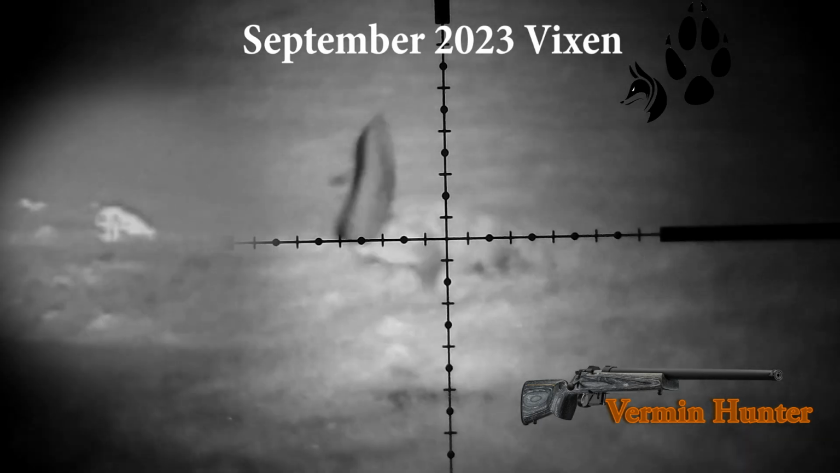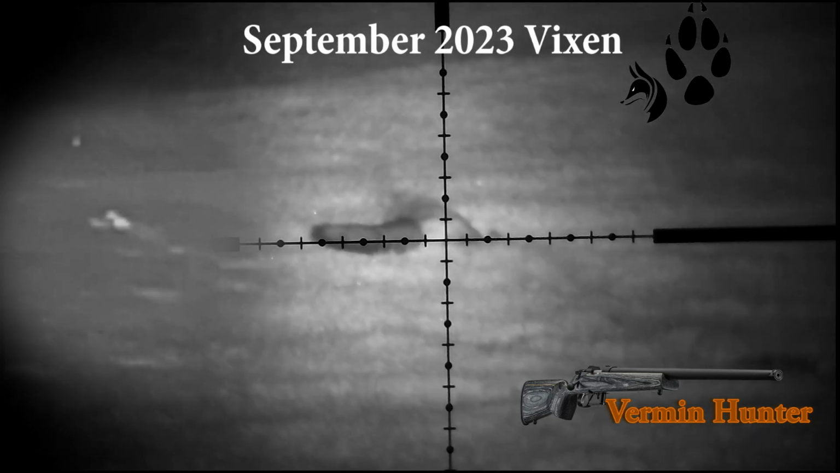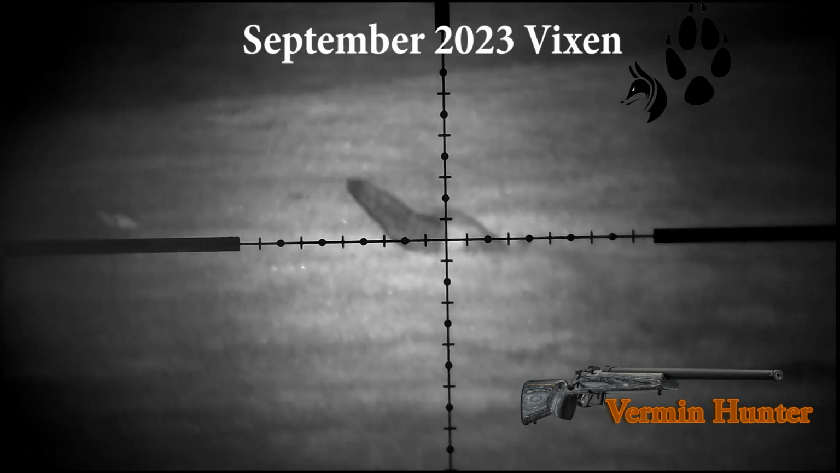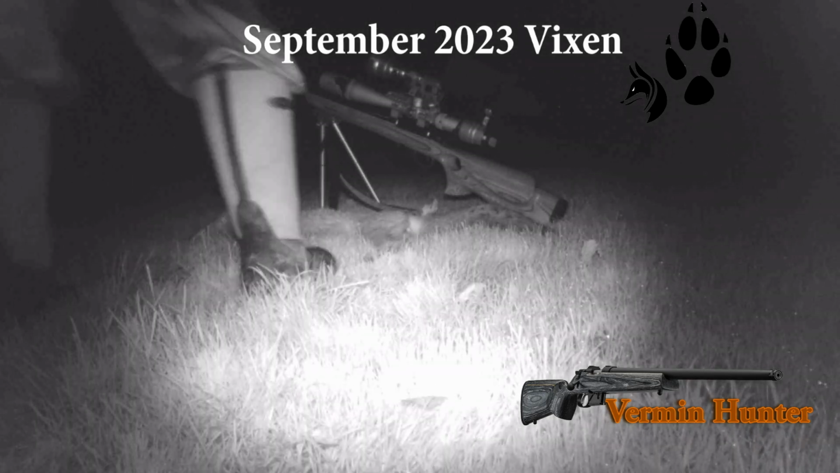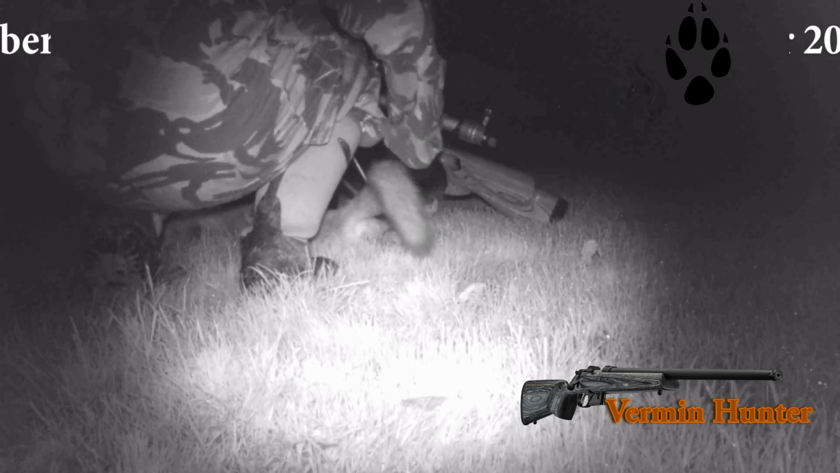But again, I think because of slightly what I noticed with the bullet as it entered, it hit it from behind, from the right hand side, and the animal didn't drop, but immediately rechambered, and in the matter of seconds I hit it a second time and dispatched the animal.